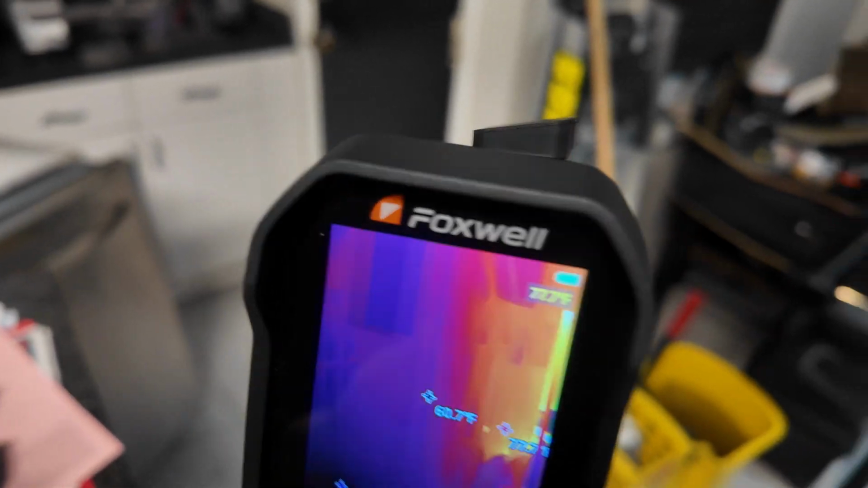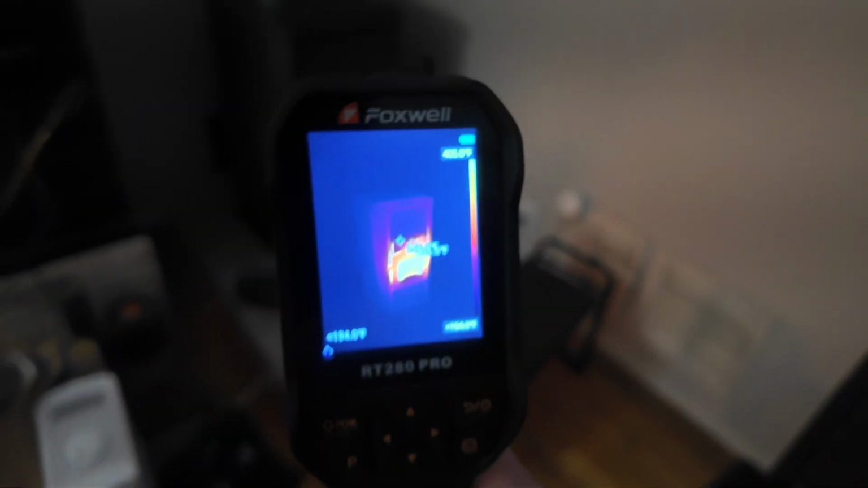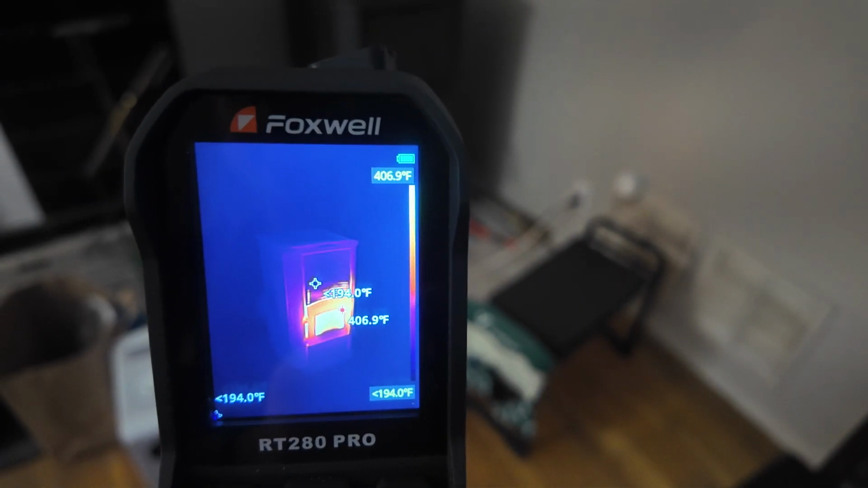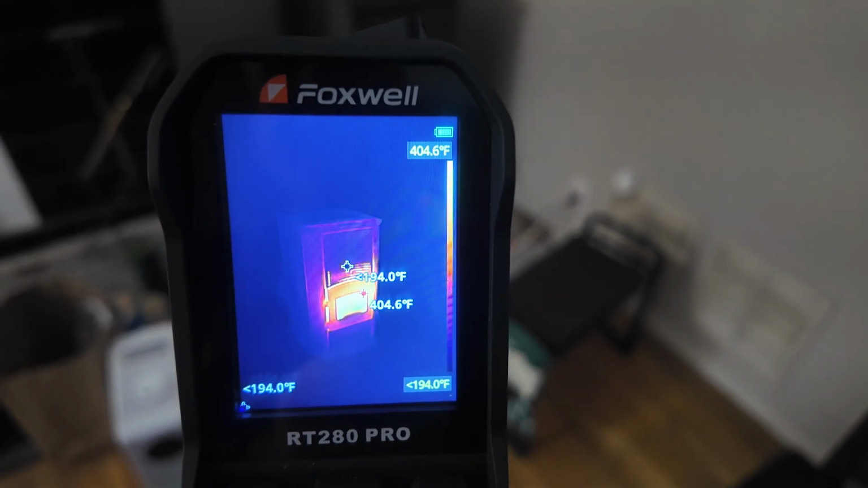Now another hot spot. Let's take a quick look at it. So there goes my wood pellet stove all the way to the other end of the room. Let's see how that pops up. Now there you go. There's the wood pellet stove. Now obviously that's hot, and it's trying to heat up this big area. Let's take a good look here. So it's telling me that it's 405 degrees at the window, and the unit it's marking 194. So we know that's pretty accurate.